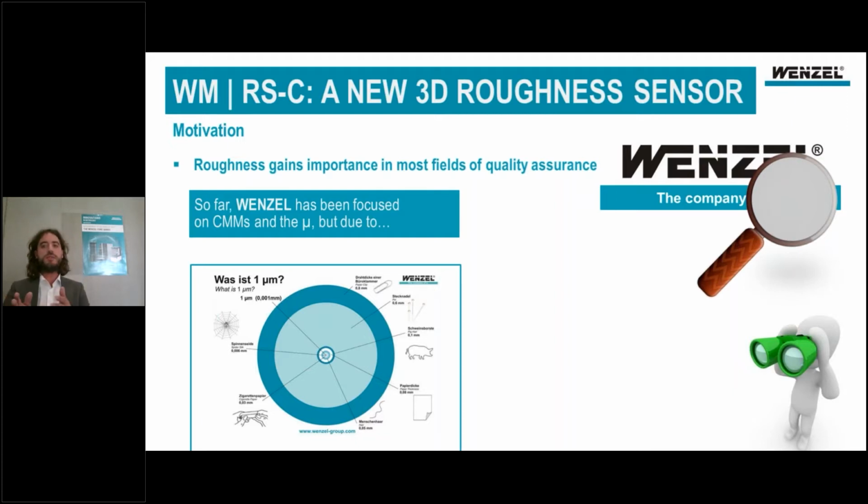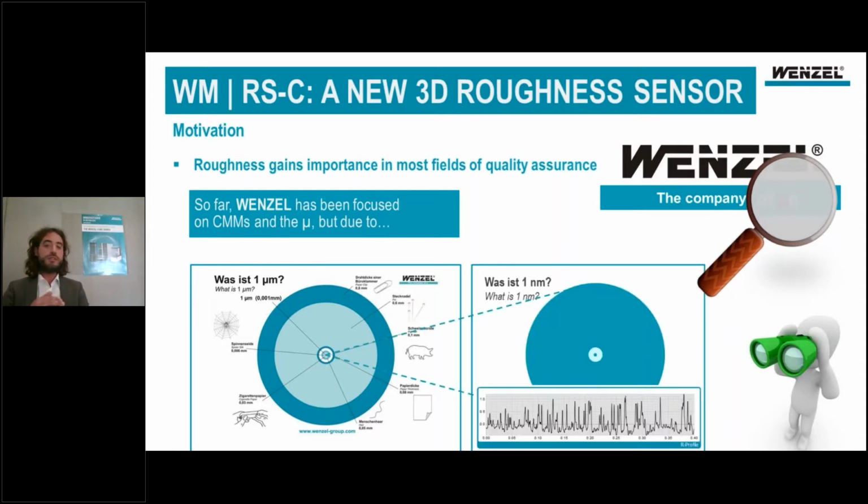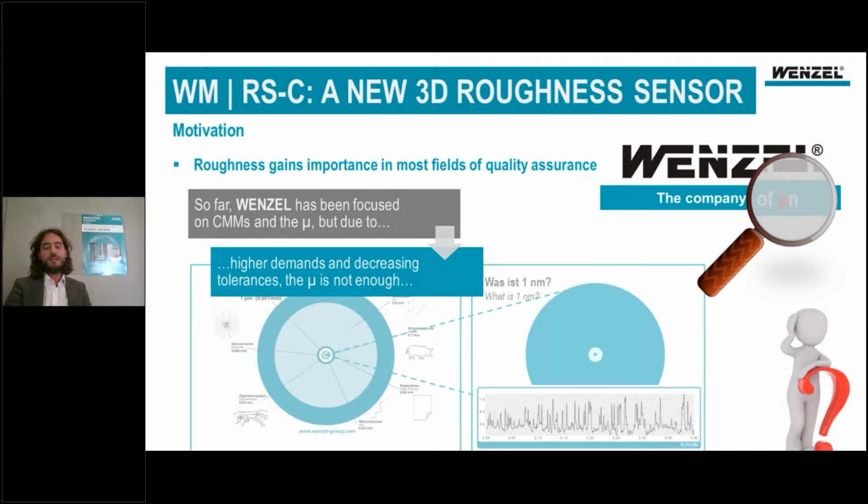Wenzel has been focusing on the CMM world and so on the micron. But if you need to consider roughness, you have to consider the nanometer as well. This makes sense since you get higher demands, you have decreasing tolerances, and so you can say in general that the micron isn't enough anymore.